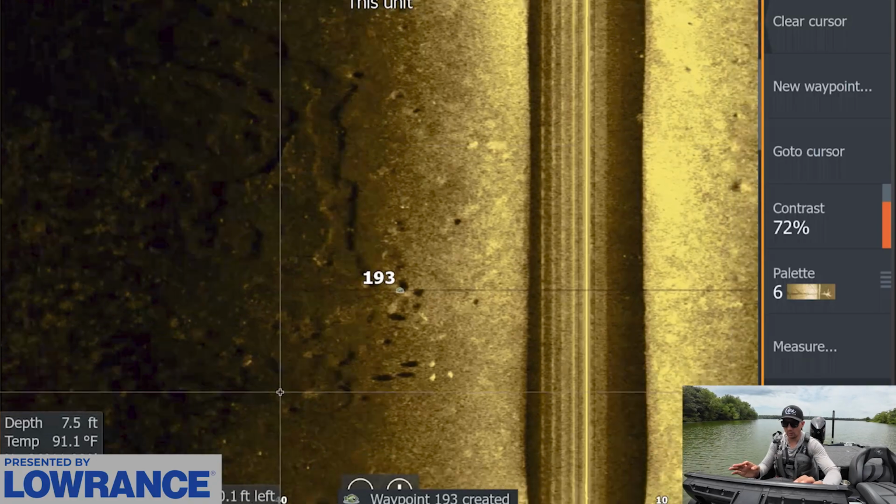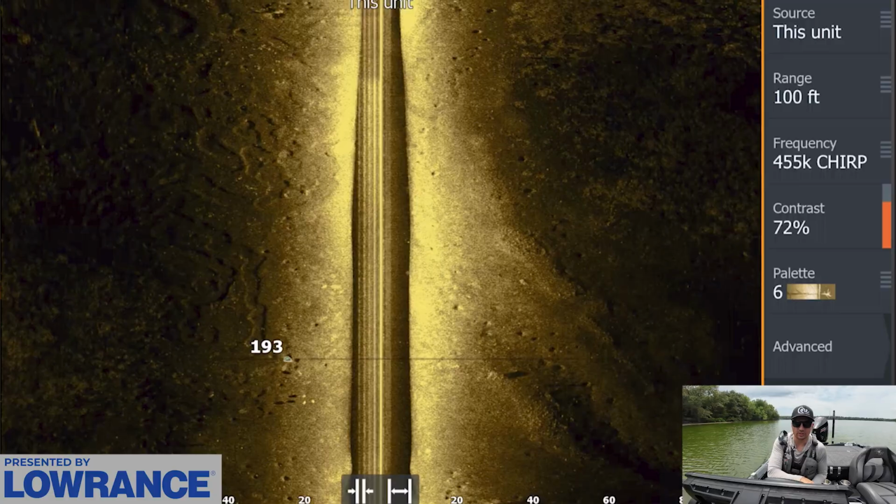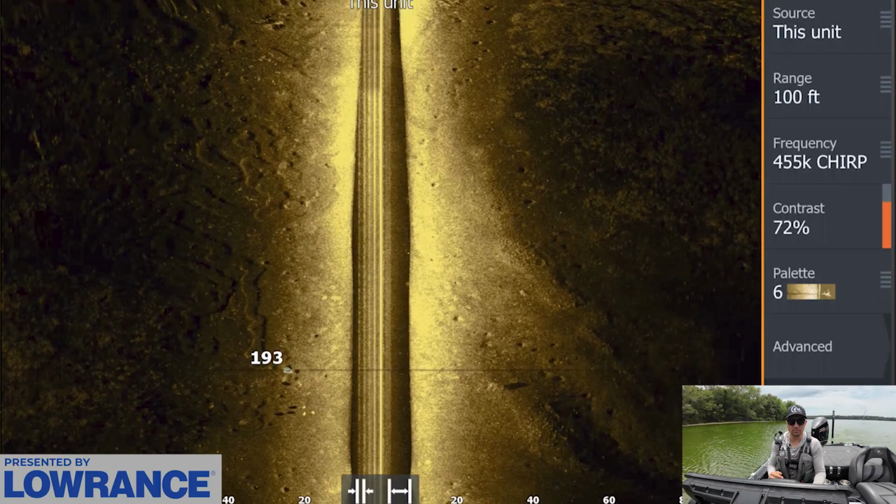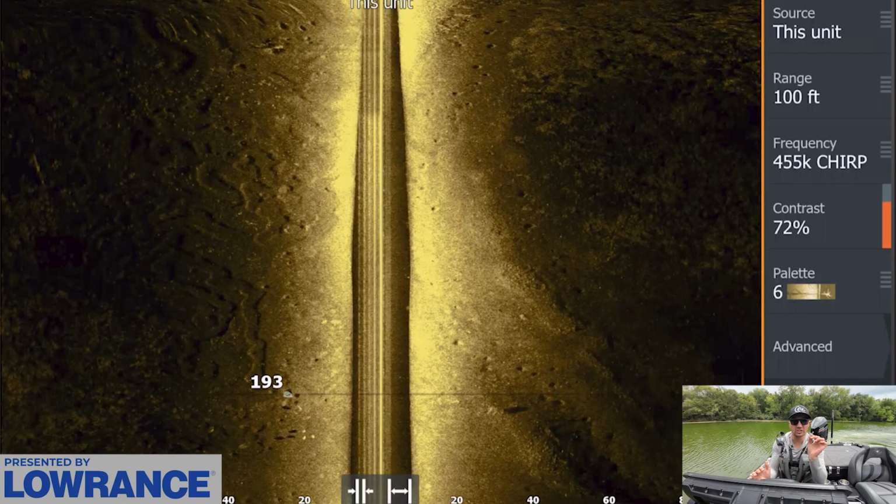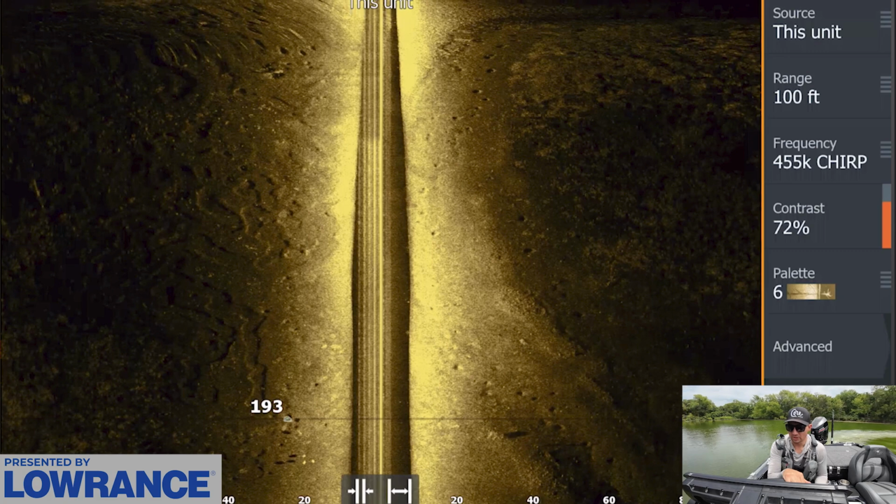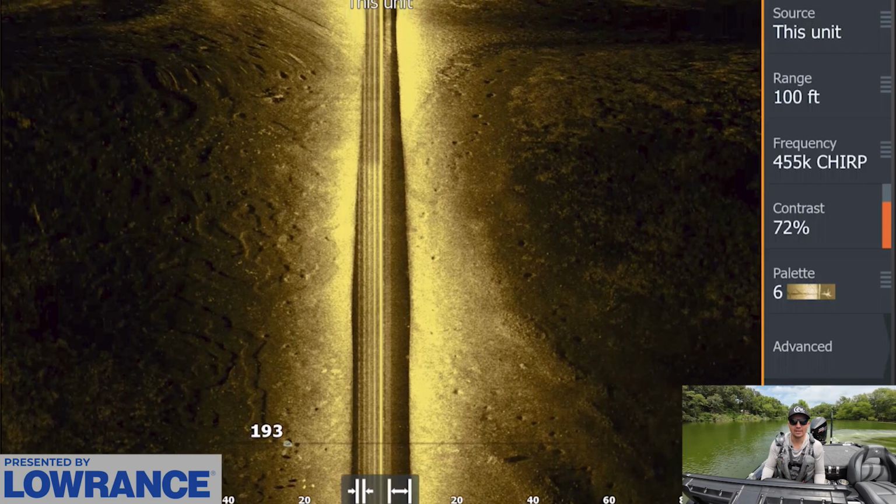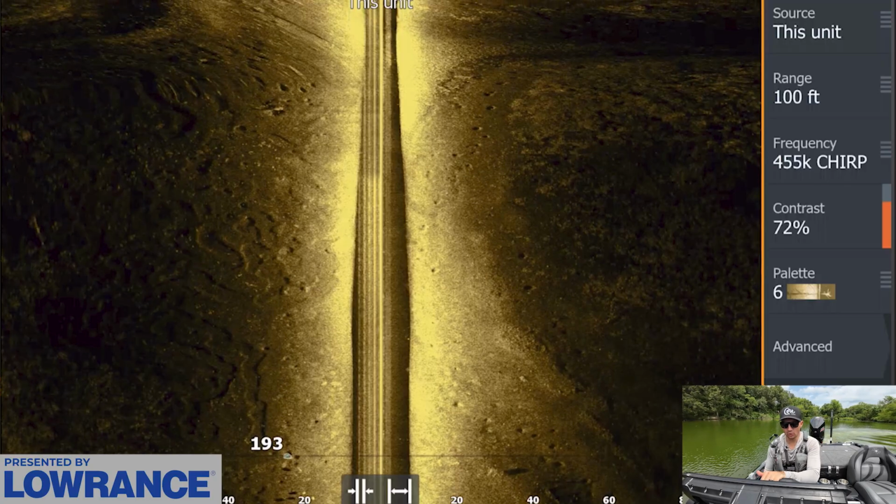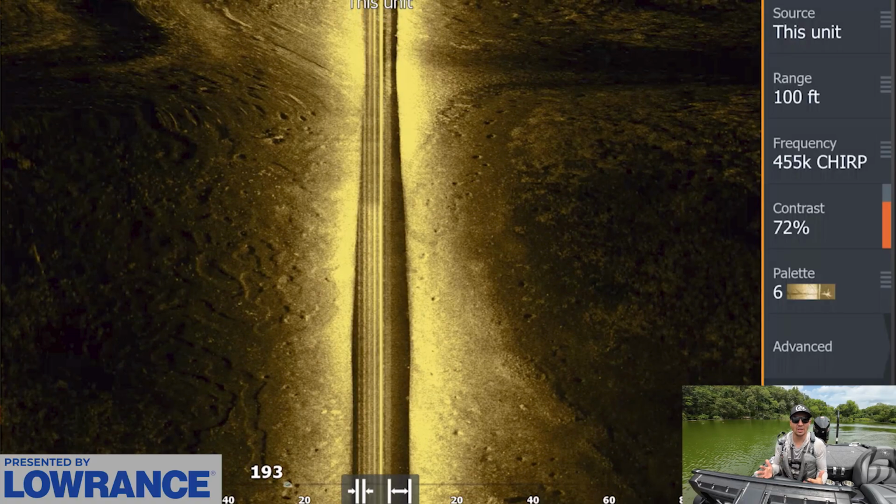And ideally what I want to see, I'm going to kind of get back on here, is I want to try to find some active brim beds that have brim that are spawning around them. And you can see that on side scan where you'll actually see small dots in those brim beds. So we want to try to find that. But in addition, we want to find some type of cover around those brim beds. And this is a pattern that I've seen a lot of pros take advantage of over the years. I've done it a little bit, but I haven't really fully dialed it in.